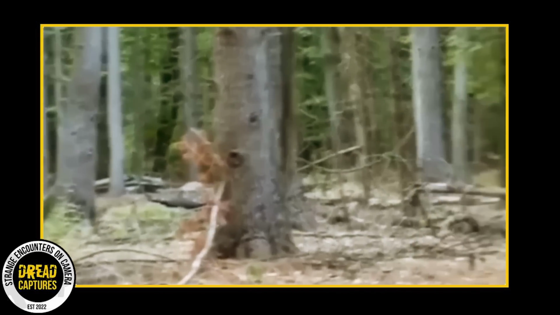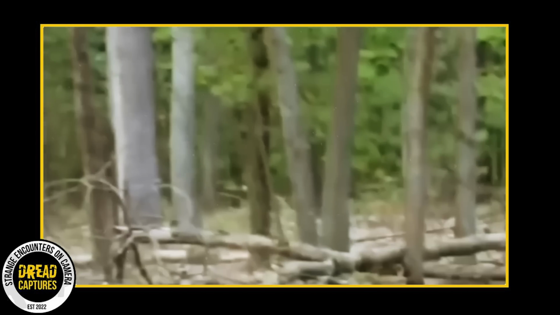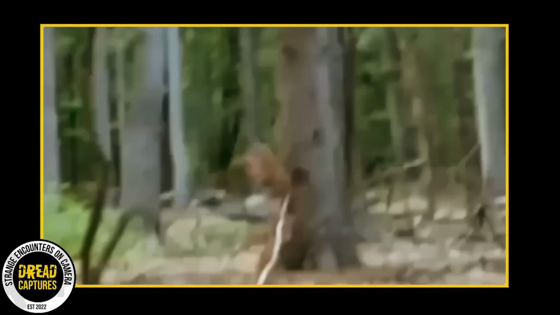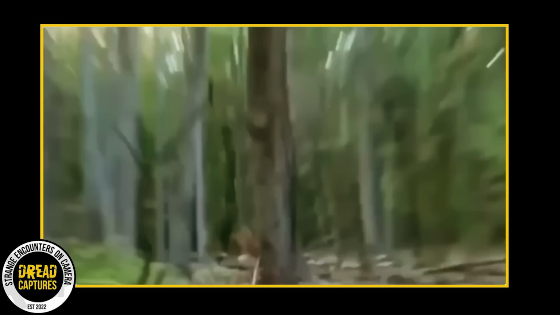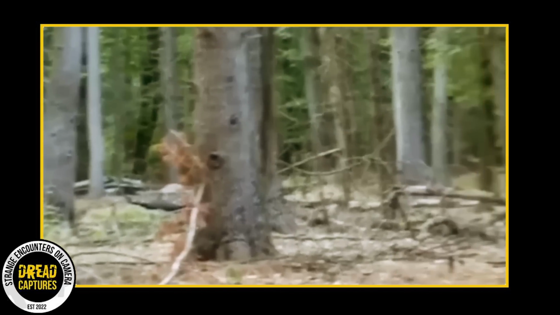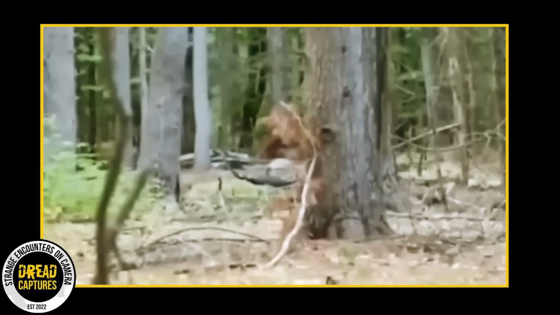But stay with me. There's an unusual detail in the footage that we can't ignore. The creature appears to be smaller than the typical depictions we've seen of Bigfoot. Could this be a young Bigfoot, perhaps still growing into its legendary size? I definitely find this possibility to be quite compelling. But what do you think? Could this really be a juvenile Bigfoot? Or is there another explanation that we're missing?